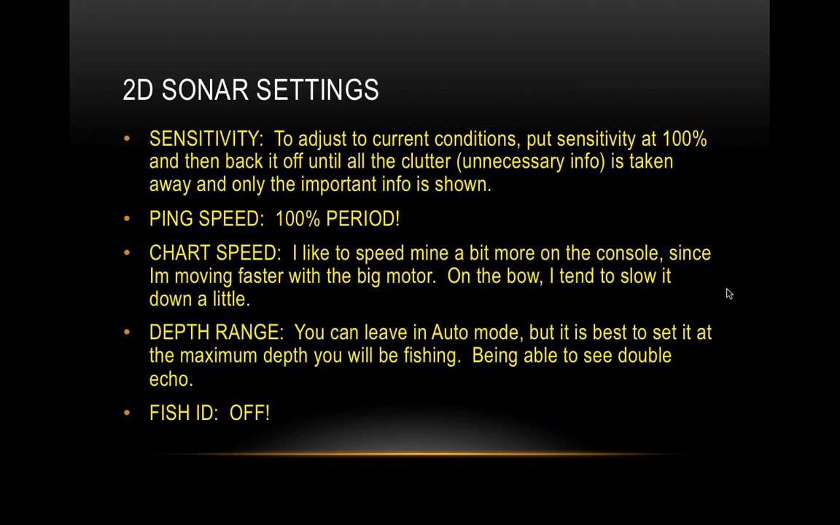Automatic mode can mess you up in the fact that sometimes there's some kind of interference or something happens where it is showing 5 feet of the water column when you're in 25 feet of water. You're in 25 feet deep. And that's just because it's on auto mode, so it's got some weird information, and now it thinks that it's in 5 feet of water, but it's really in 25 feet. That's another reason why manual mode's so important.